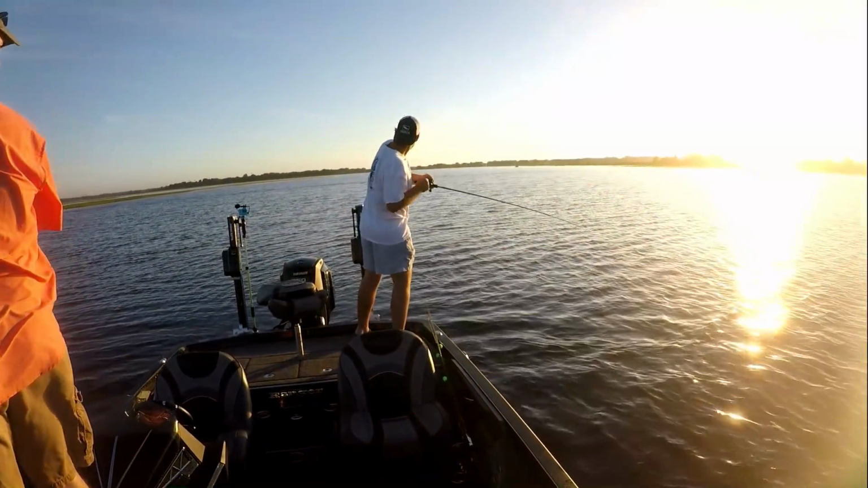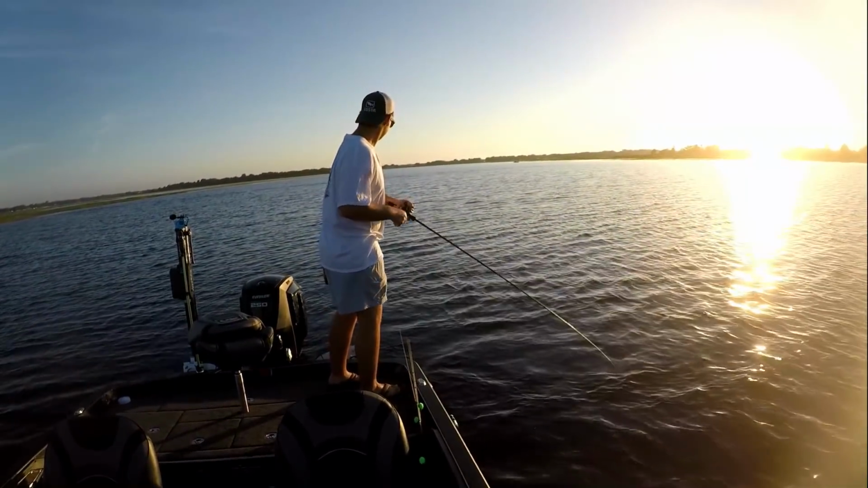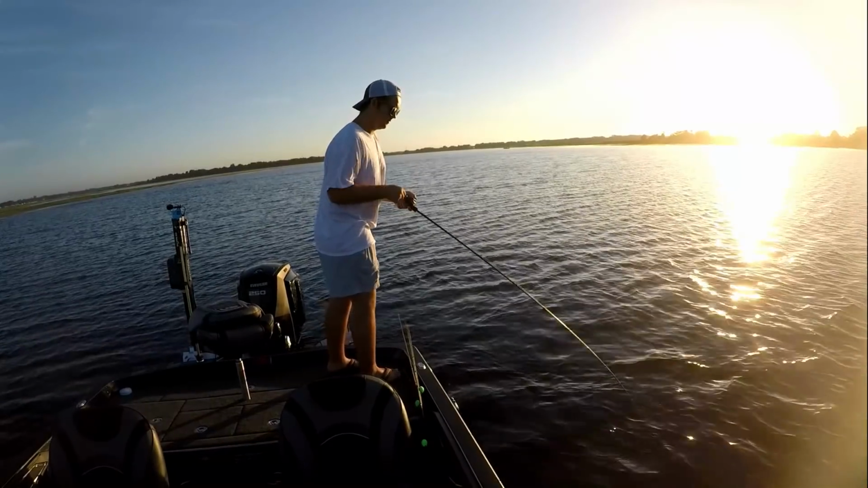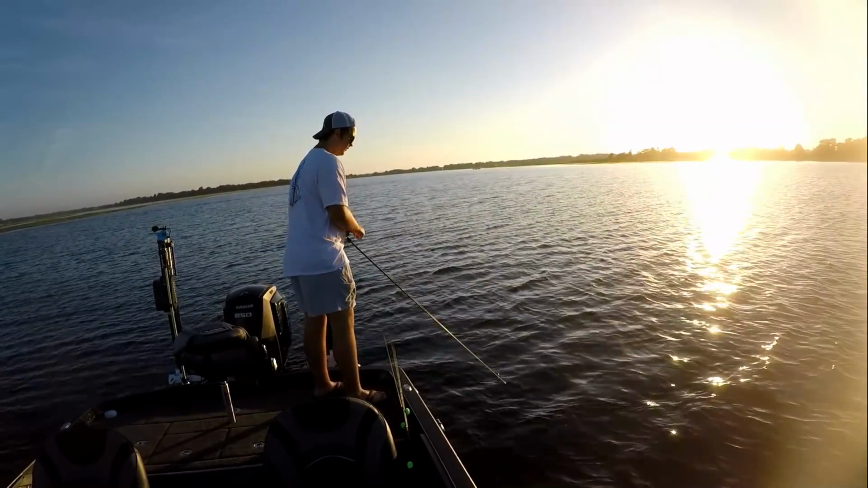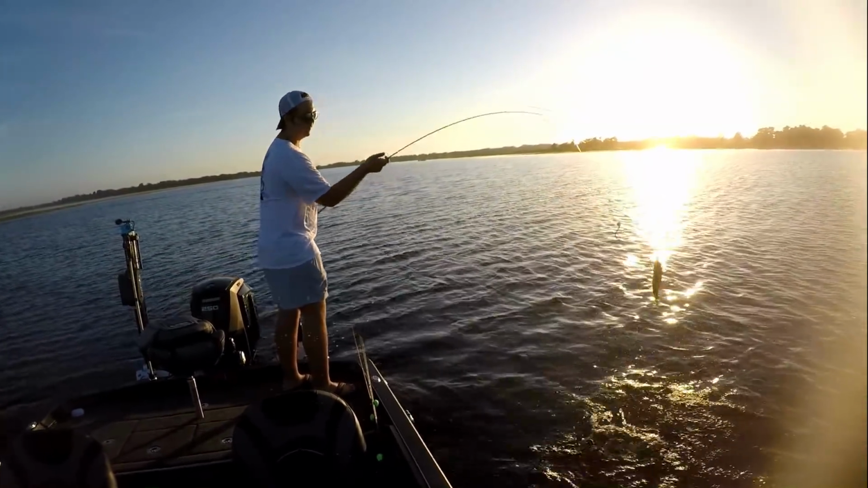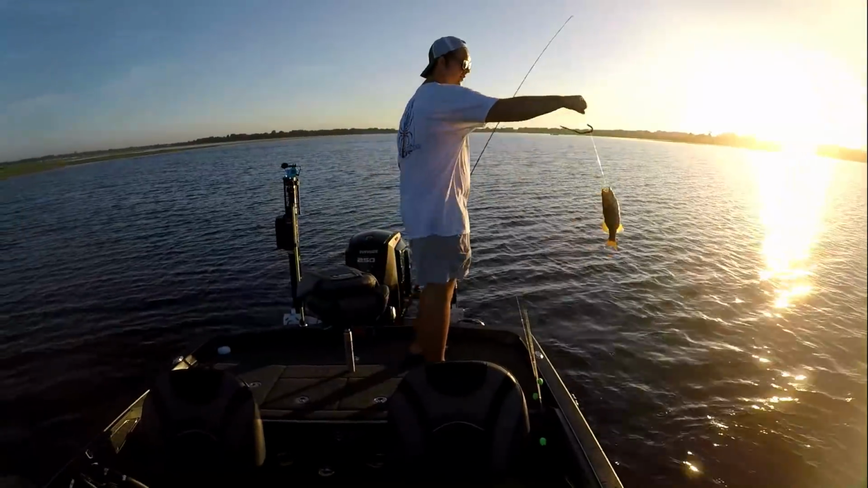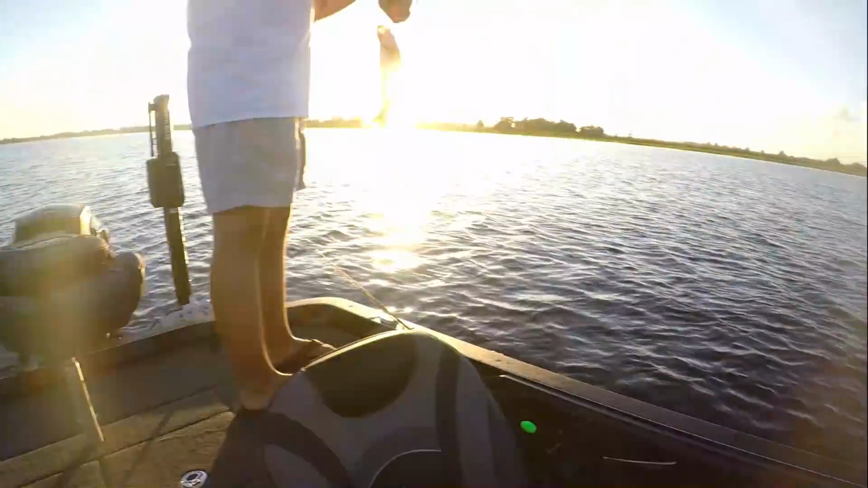There you go. Yeah. They'll usually, it might feel like they dropped it, and maybe he did, but sometimes they just hit it and kind of come at you a little bit. Another baby. A baby bass. They'll get bigger.